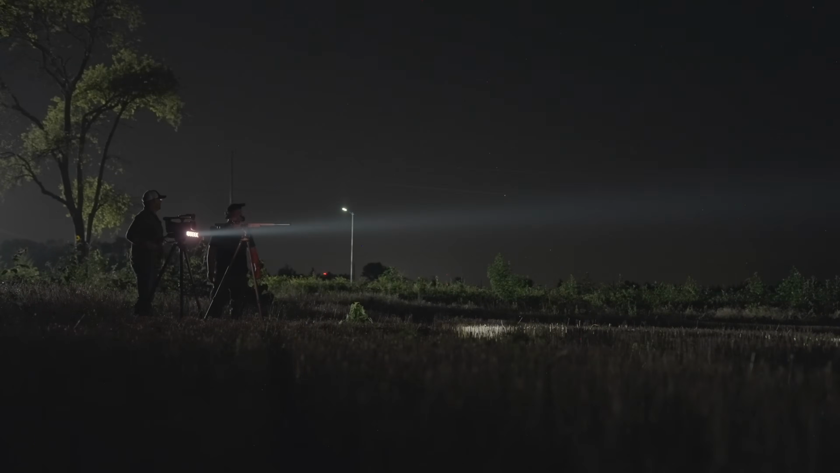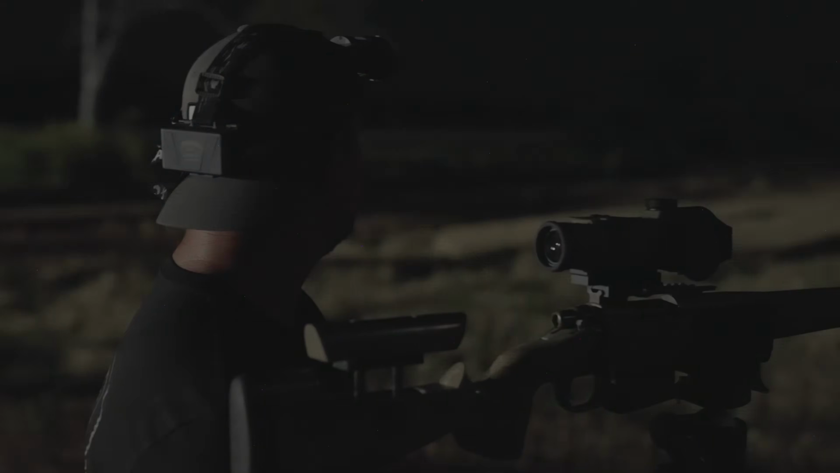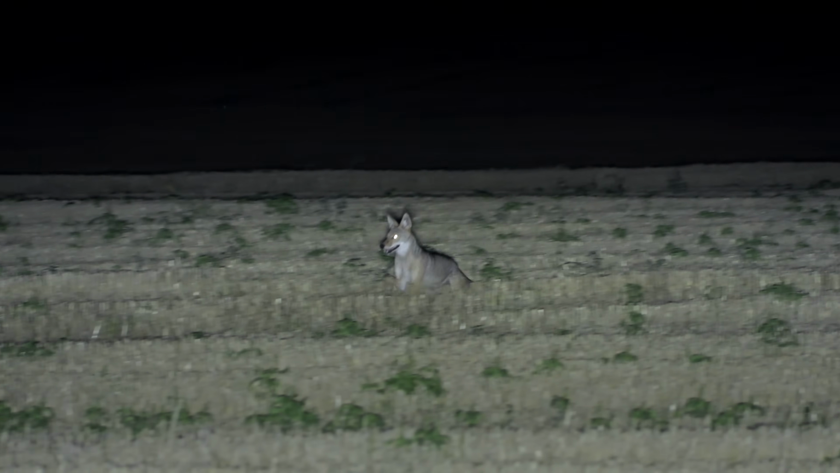Well, that couldn't have worked any better. That's crazy. Love it when they respond like that, especially early in the year. Thing had to have been hungry out here on this cut wheat, mousing around, I reckon. Been eyeballing this pasture for the last 2 months, just waiting on them to get this field cut. And I knew there had to have been one out there somewhere.